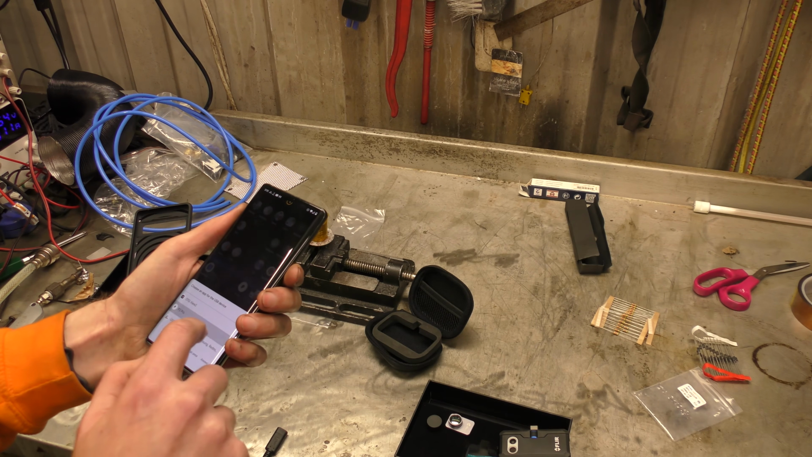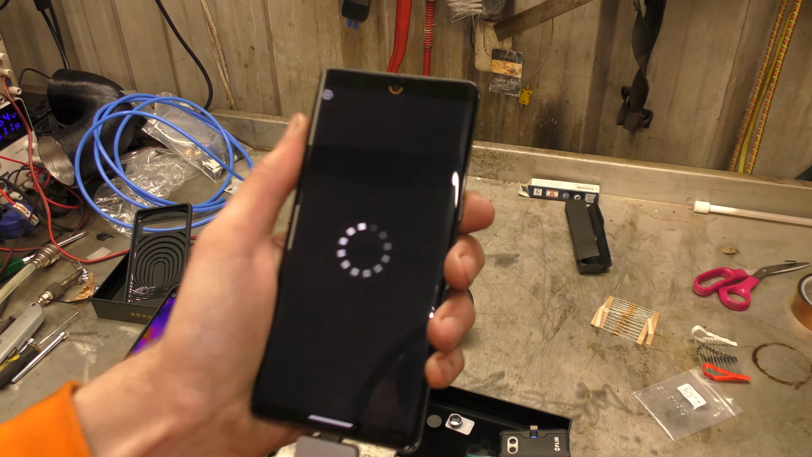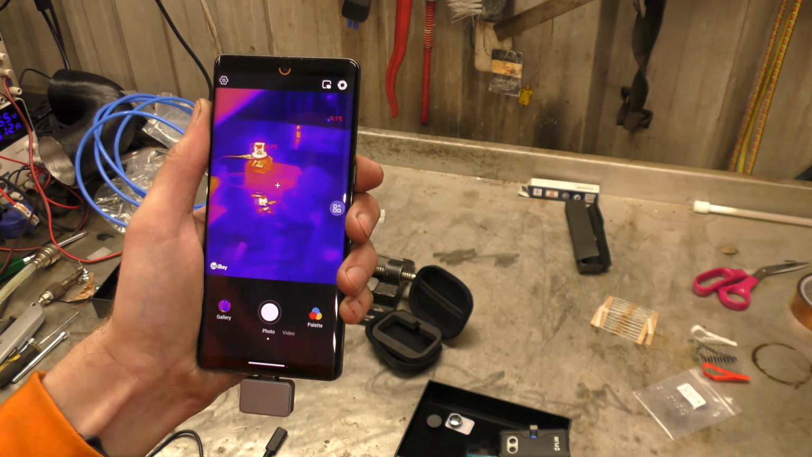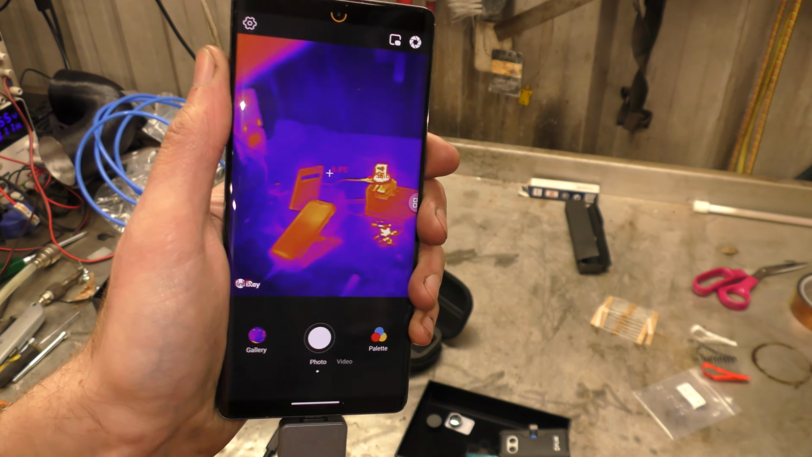And then we'll open the P2 Pro app, and it should fire straight up. Lovely. I mean, you can see how fast the video is, or rather the display refresh rate.